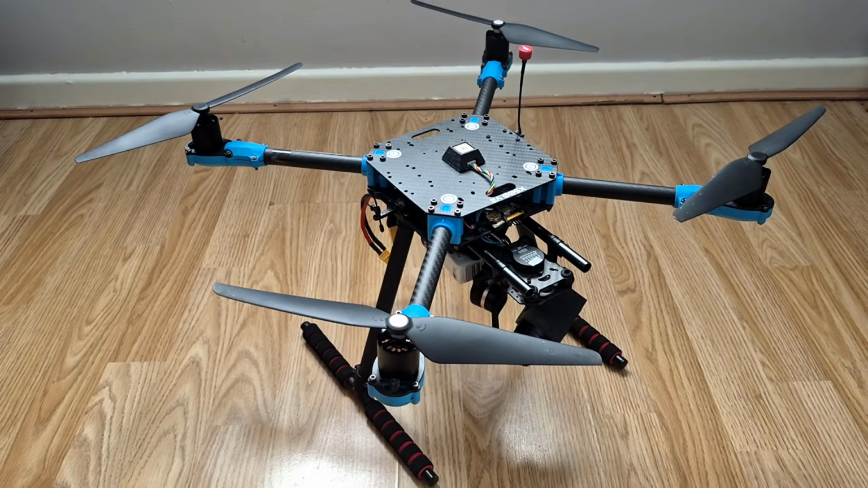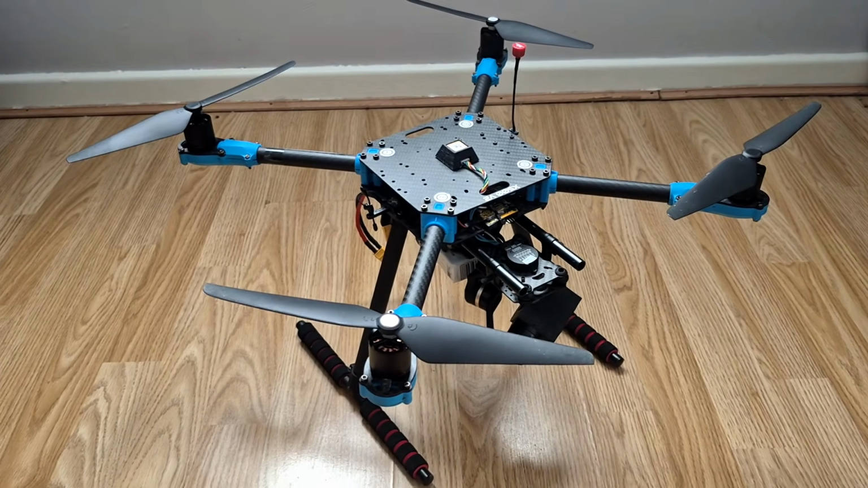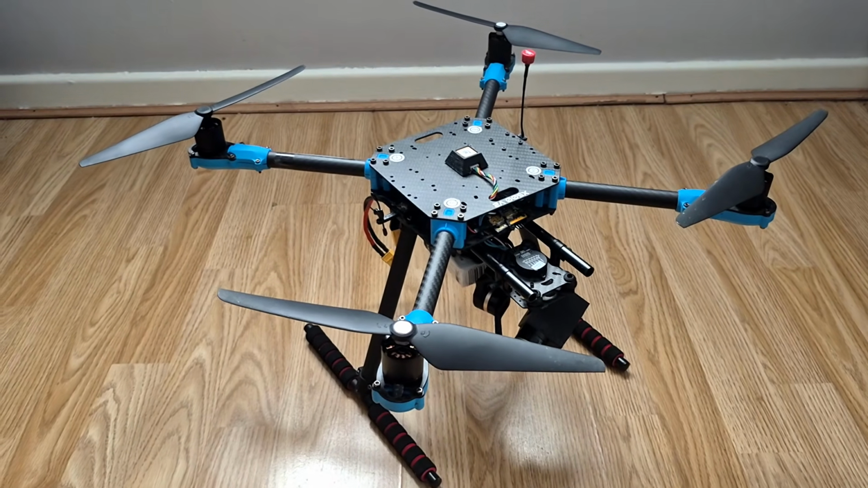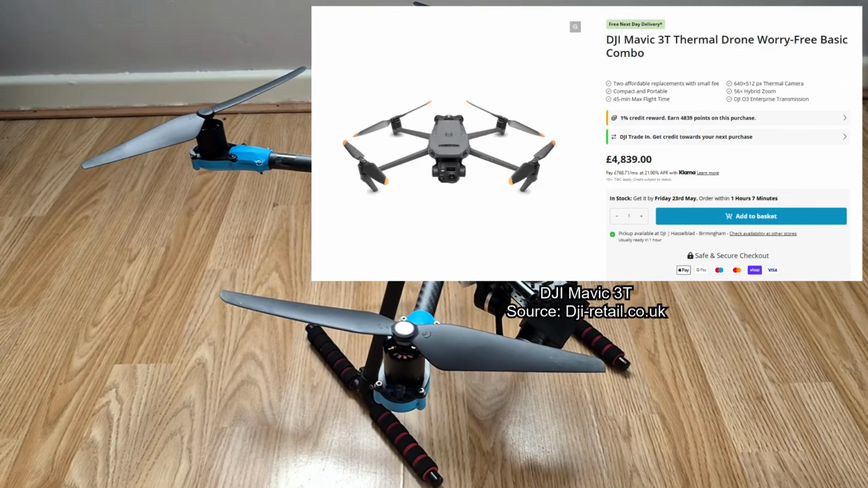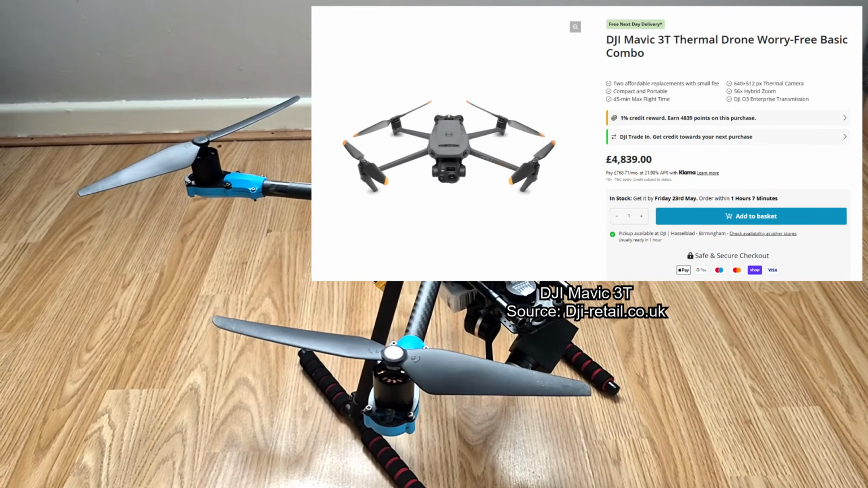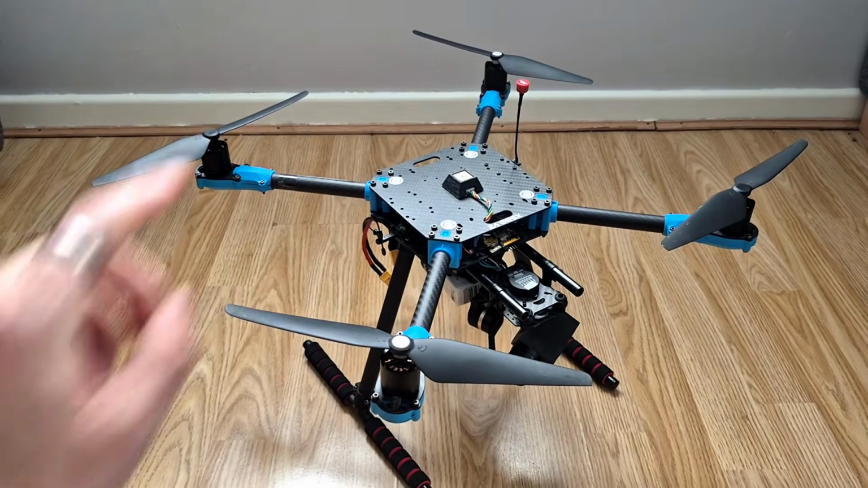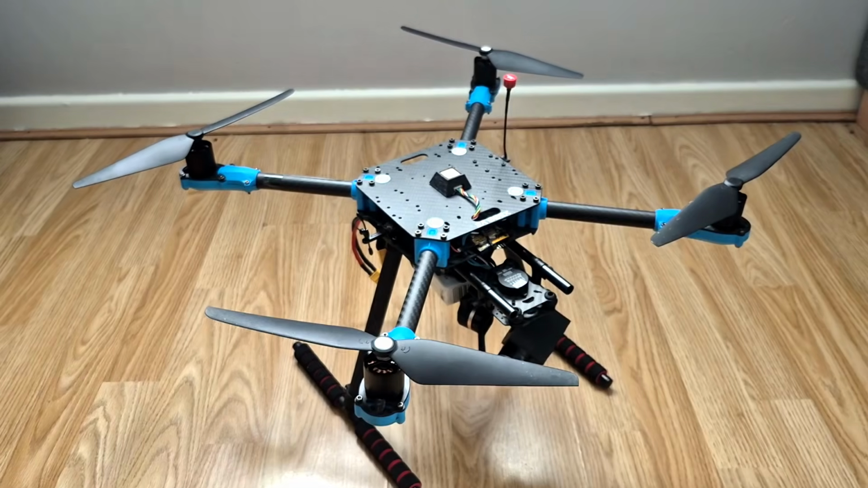So I had a look online, and DJI makes a thermal drone. They make a couple of thermal drones. The cheapest one that DJI makes is the Mavic 3T, at least at the time of making this video. And the Mavic 3T costs £4,800. So £4,000 more expensive than this.